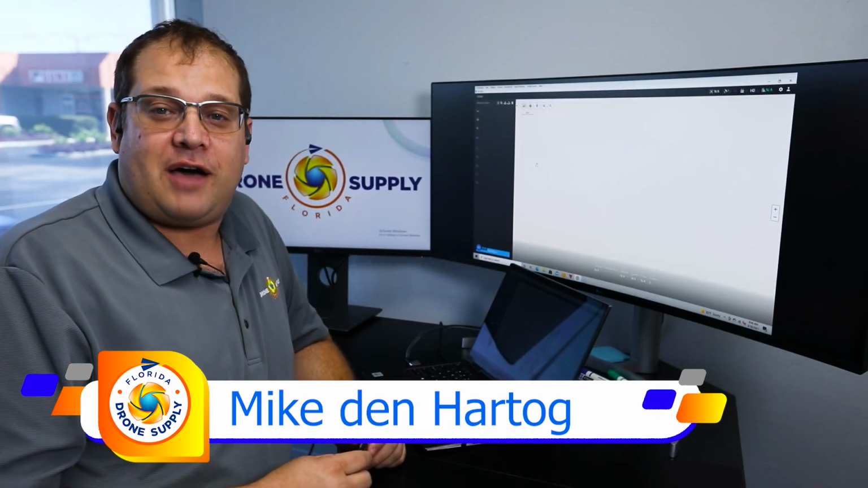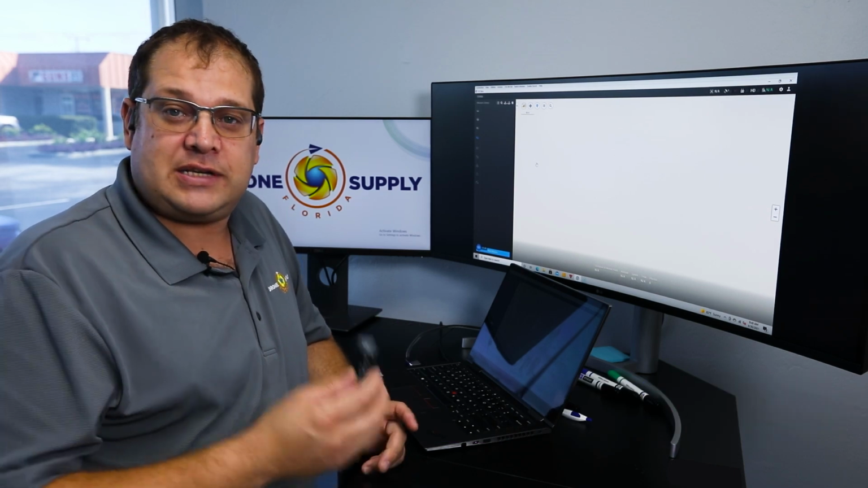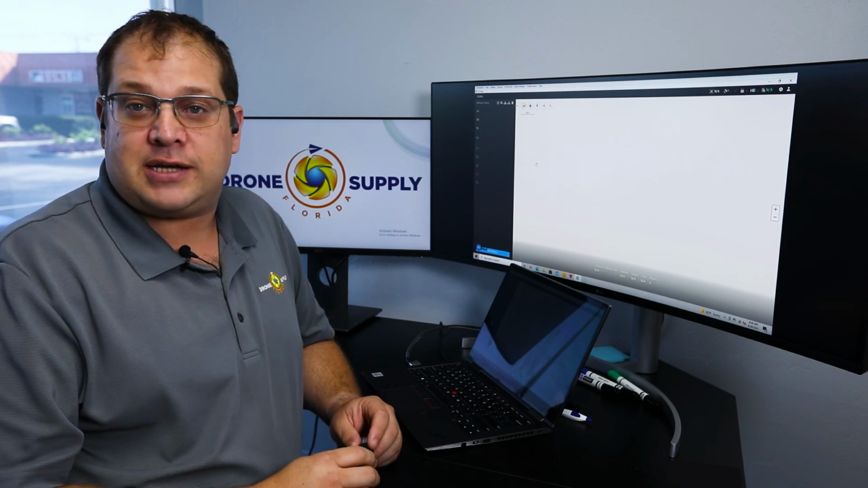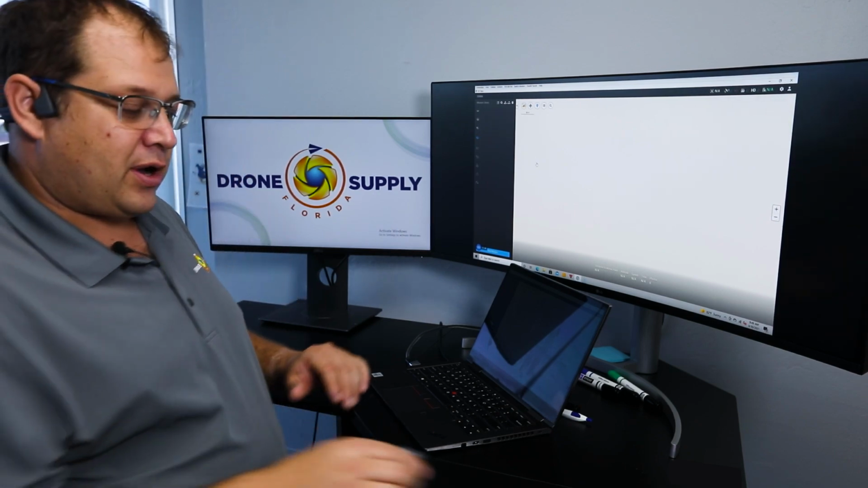Okay, so now we're back at the office. We got the SD card, and I've actually already transferred this over to my C drive in a C temp folder. We're going to go ahead and take the data and put it into DJI Terra so we can create the LAS point cloud, then we can later post process that more.